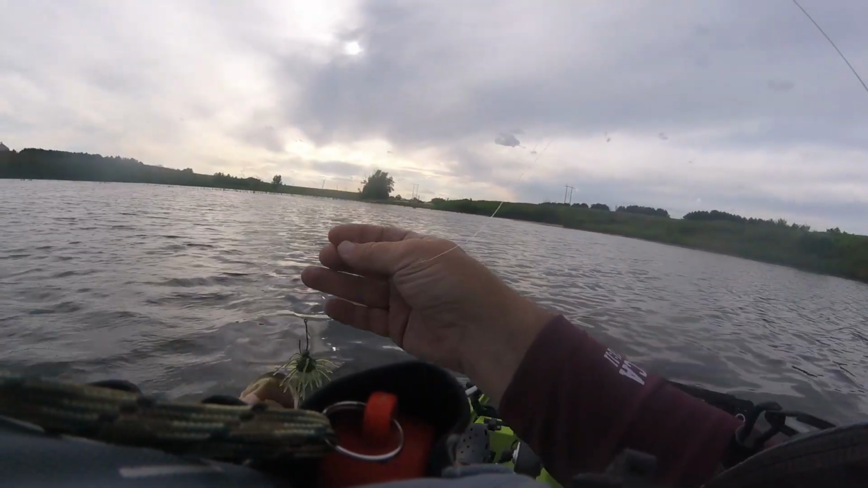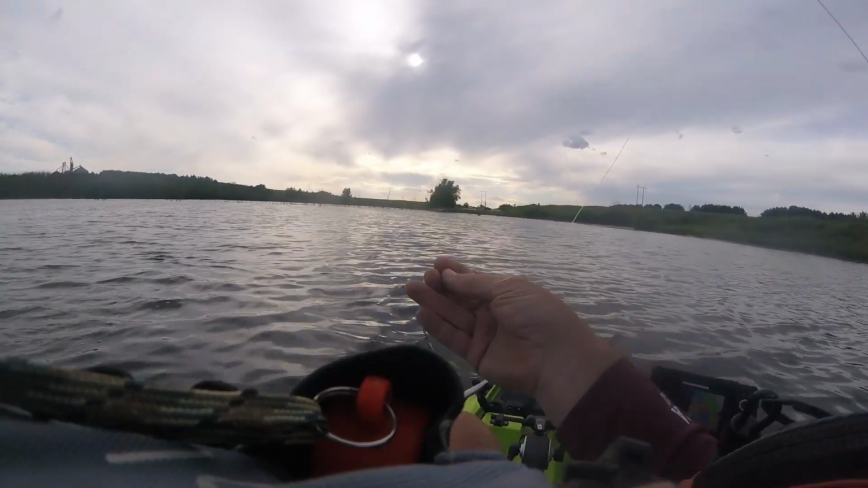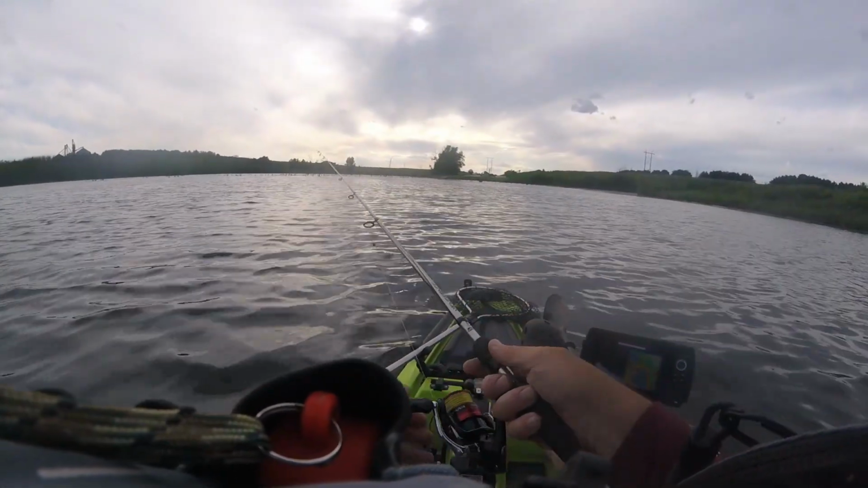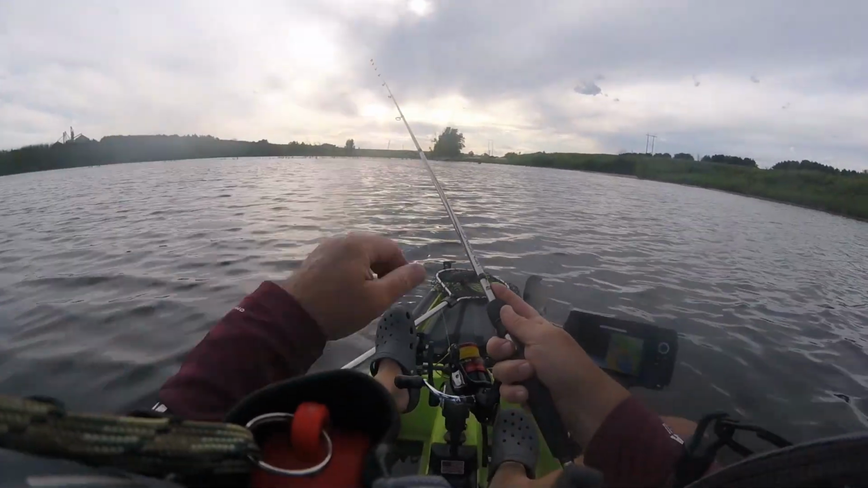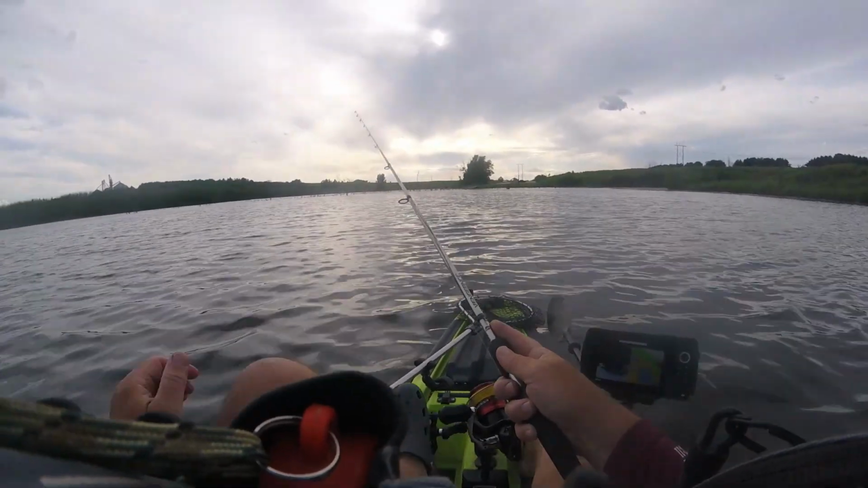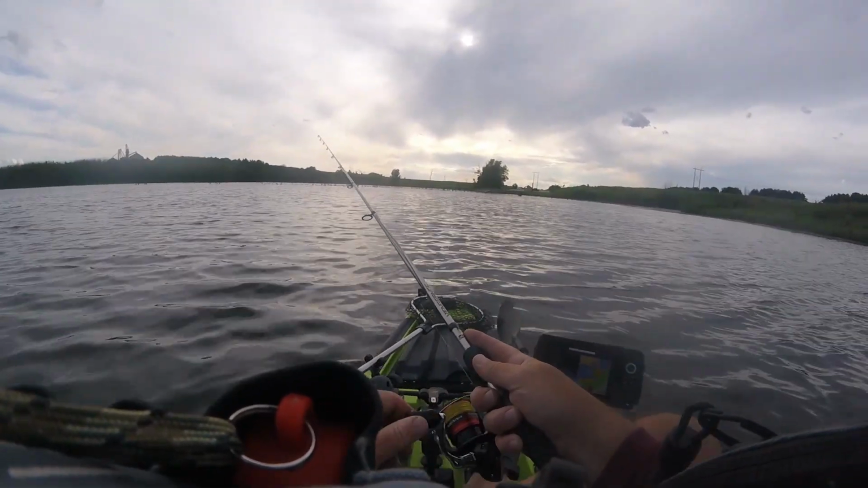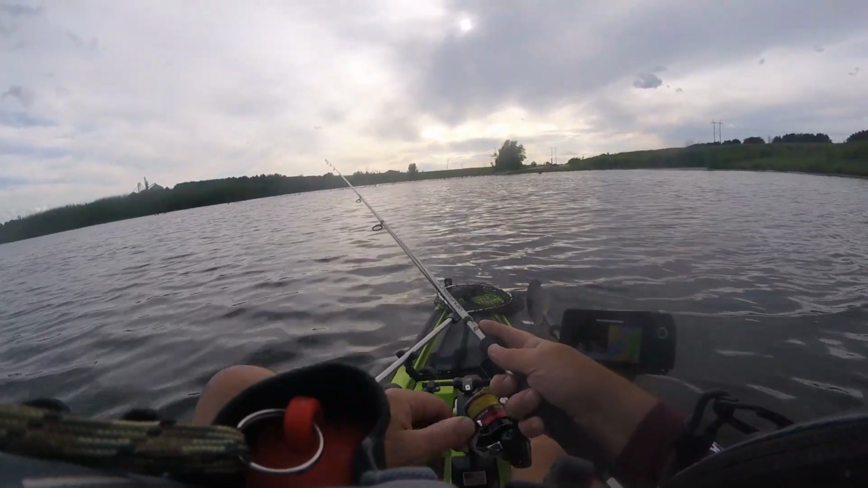My other GoPro went dead. I found this hump, 2 humps actually, and started working the top of it here, and marked some fish. And now I am starting to catch a few on the dice bait. Looks like there's some bait down there. I'm over the top of the one. Headed for the top of the second one here now.